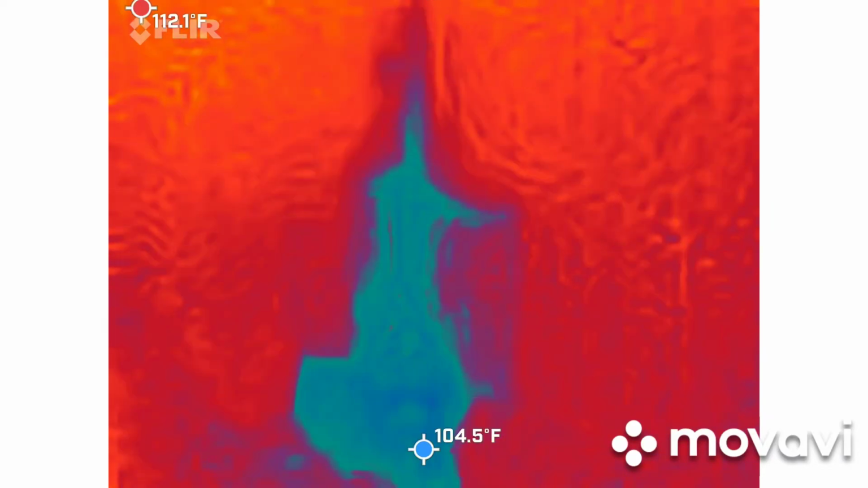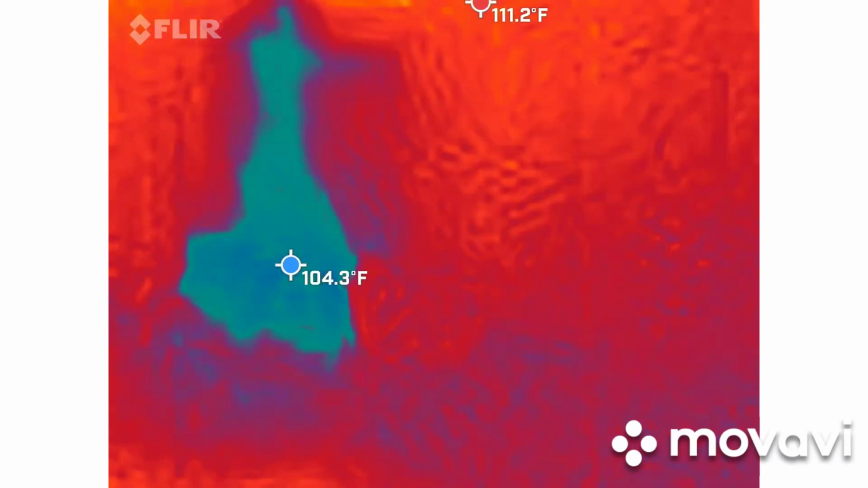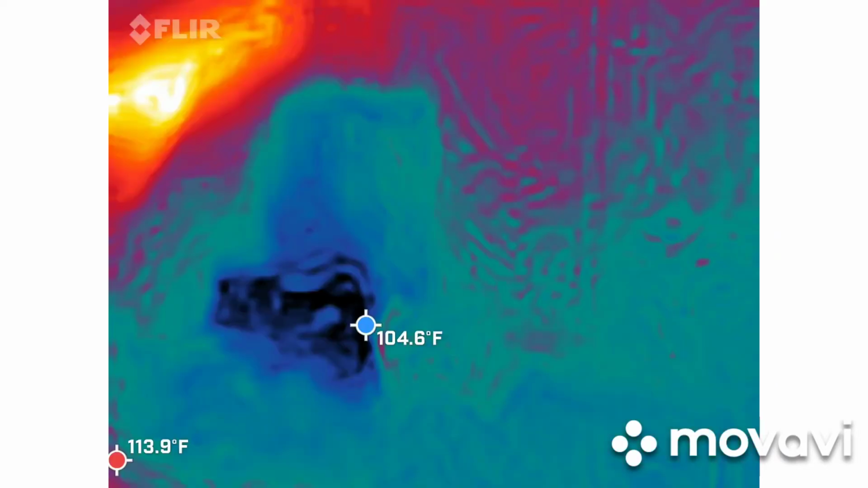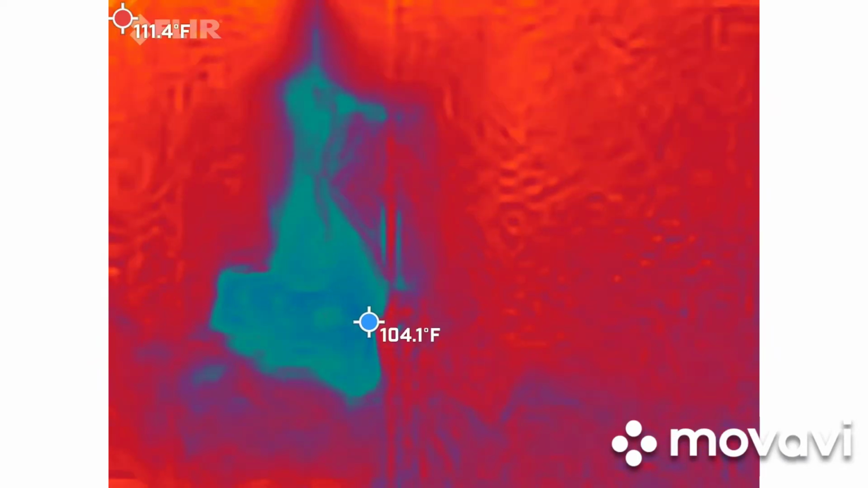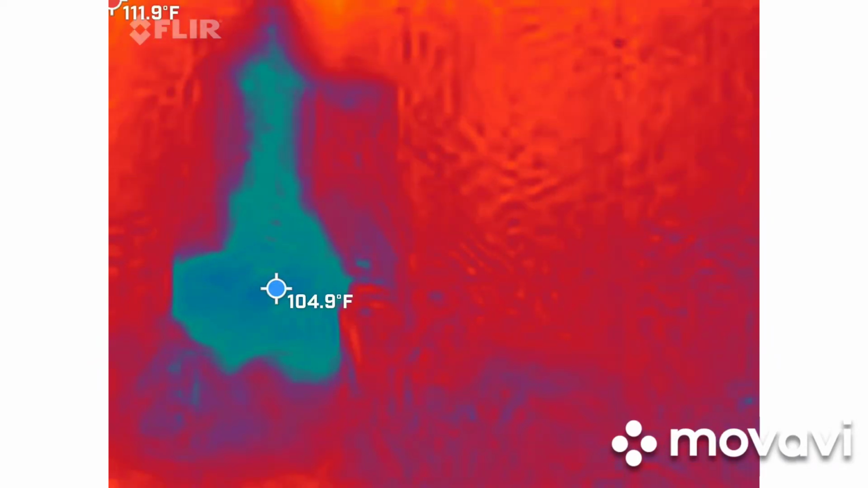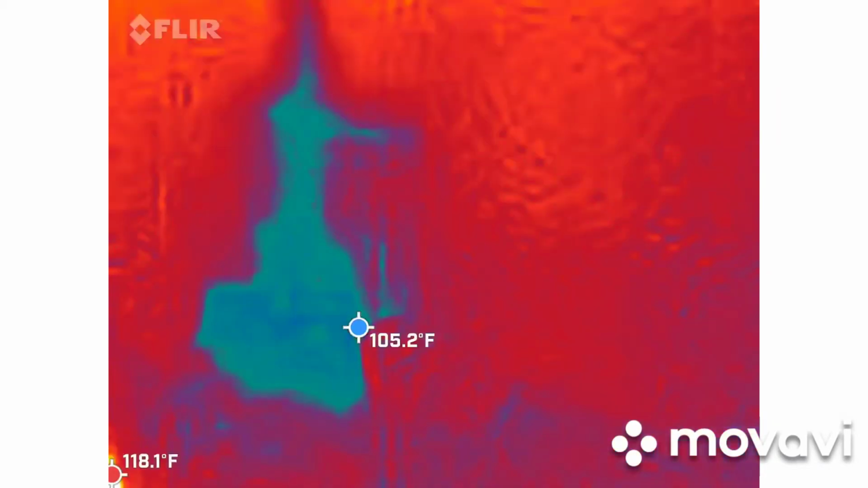Contrast. Yep, so we want that array of color. It's much easier to see the cold spots moving around when you have that array of color. If you just had a bunch of red on there and it's mostly orange and yellows, I can't really see where the blue or black spot's going to come into play because it might show up as red. It might not be cold enough. We want that bigger difference of the temperature gauges.